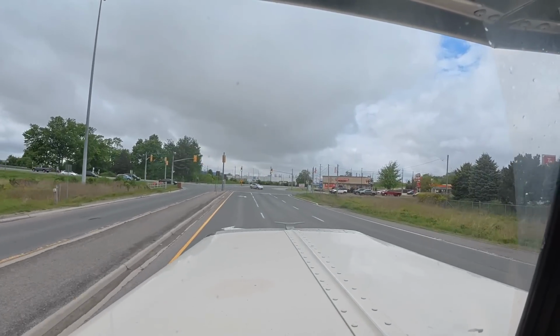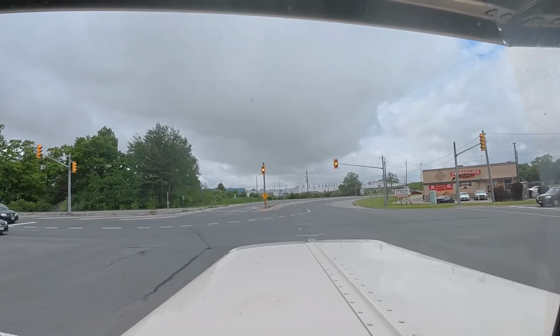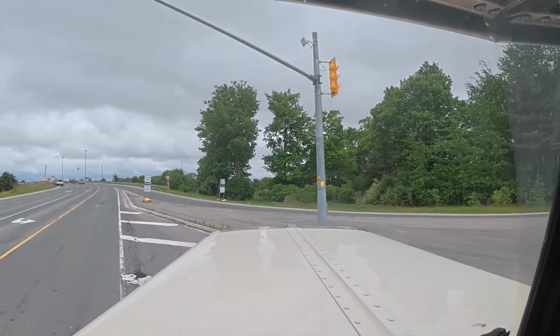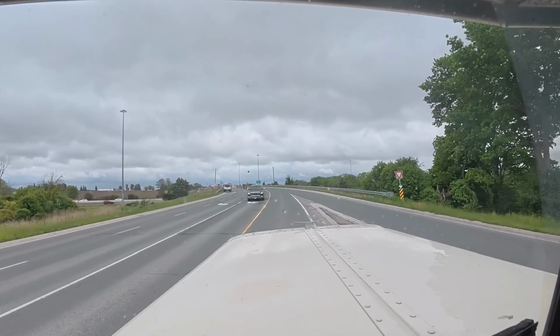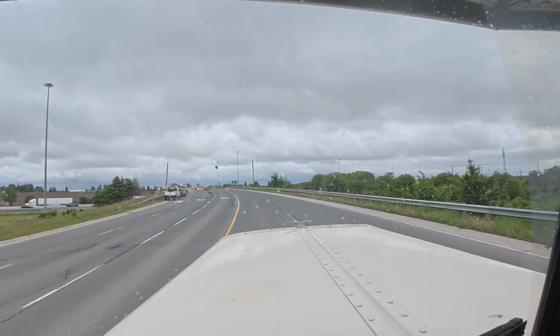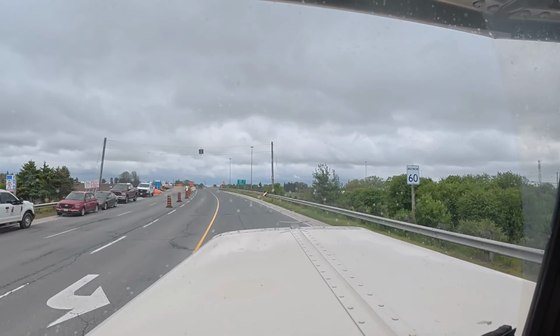Alright, well, you can't really beat that, getting off the highway after a big old journey like that. Perfect. At 1 in the morning, we hopped on this entrance, and it is 3 in the afternoon, and we are hopping off.